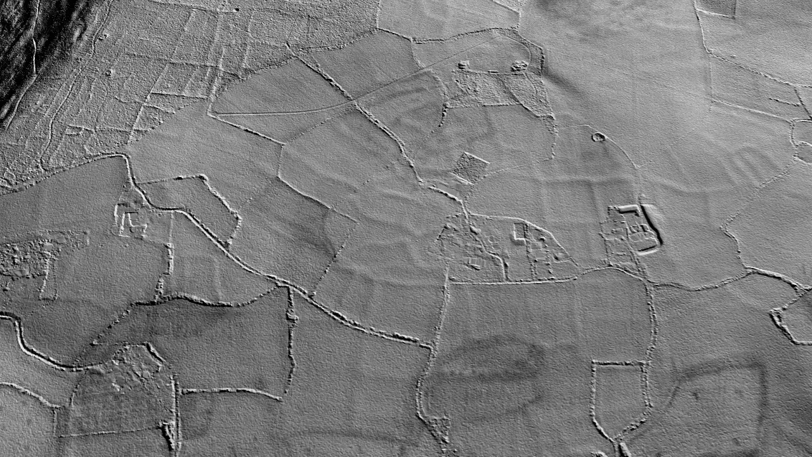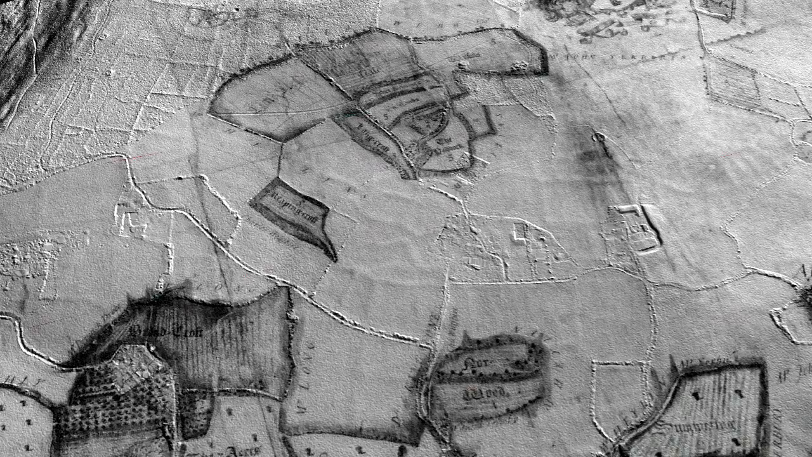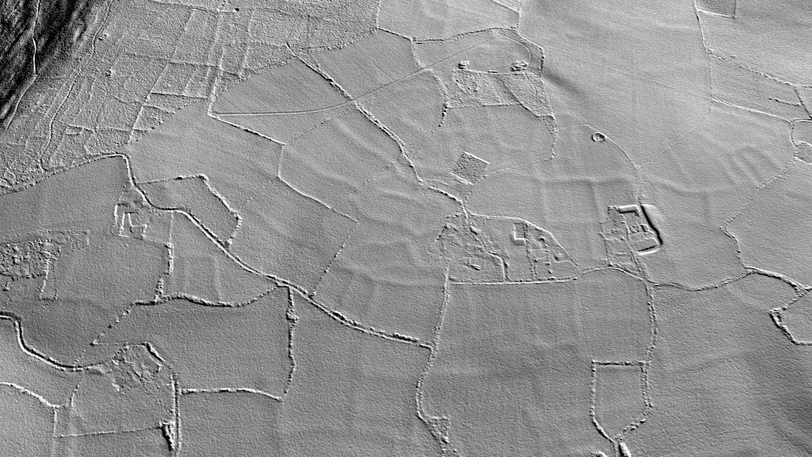Many of the features visible here are not part of the Thresher estate and are therefore not recorded on the Thresher map. However, they do provide additional insight into the early field systems north of Winsley. The precise dating of these will be the subject of future archaeological investigations.